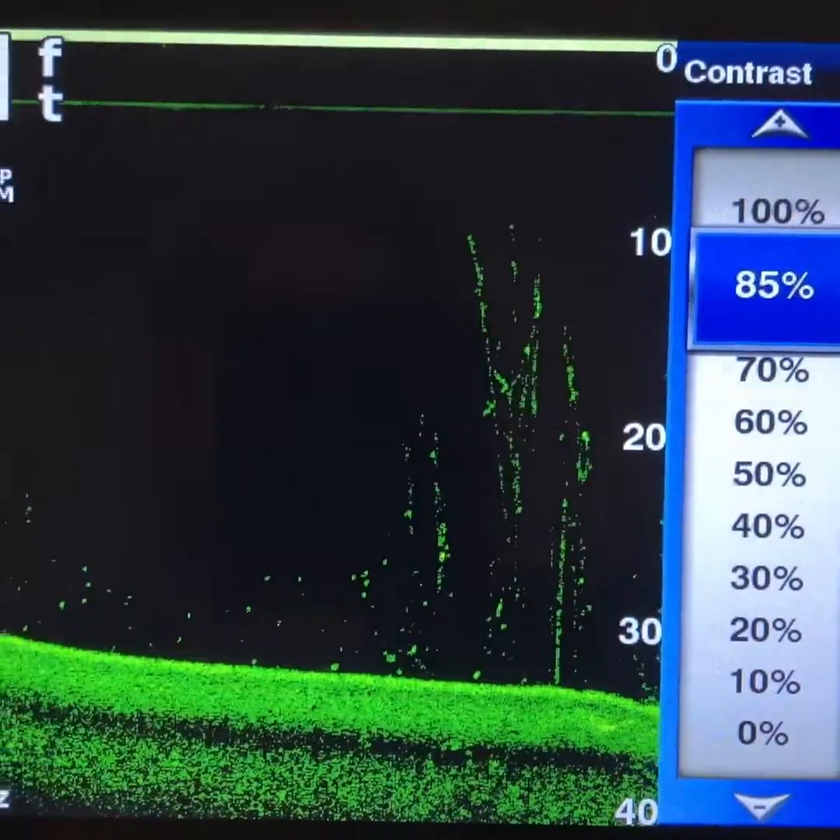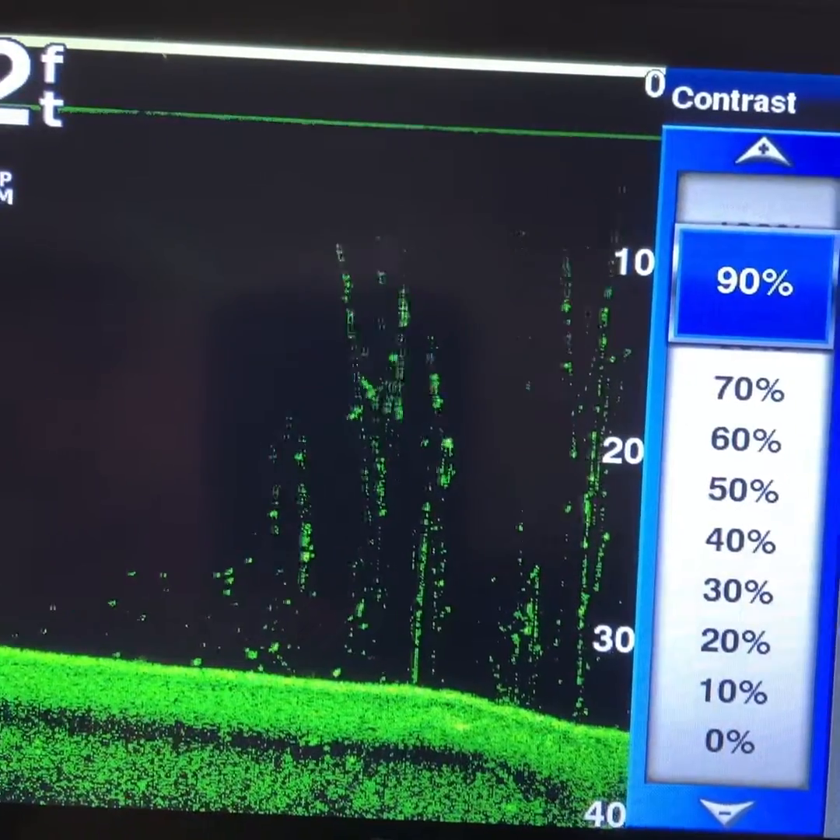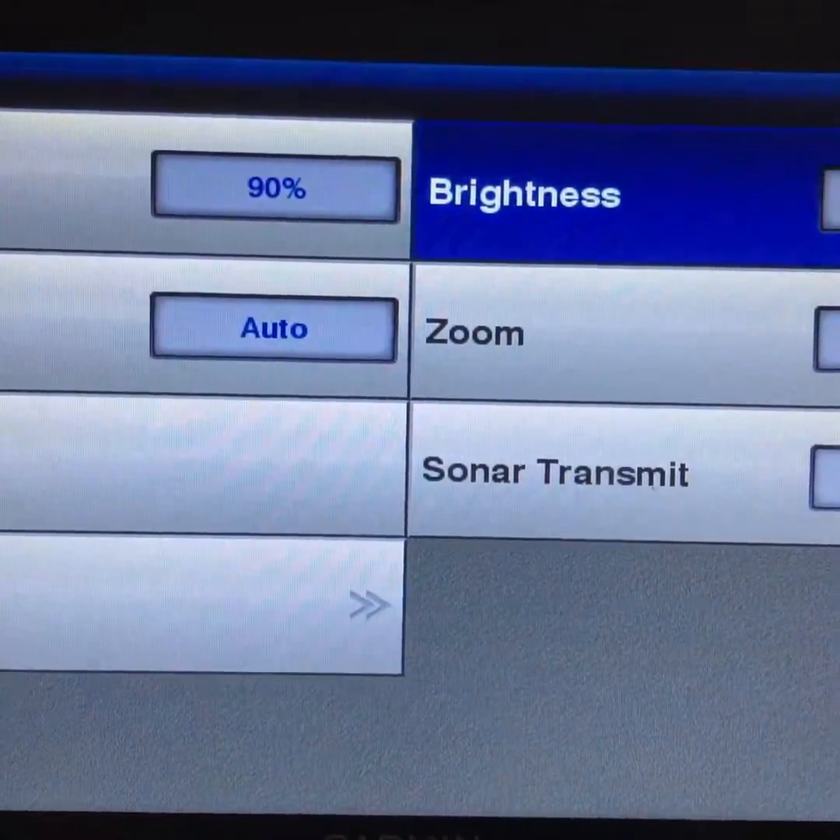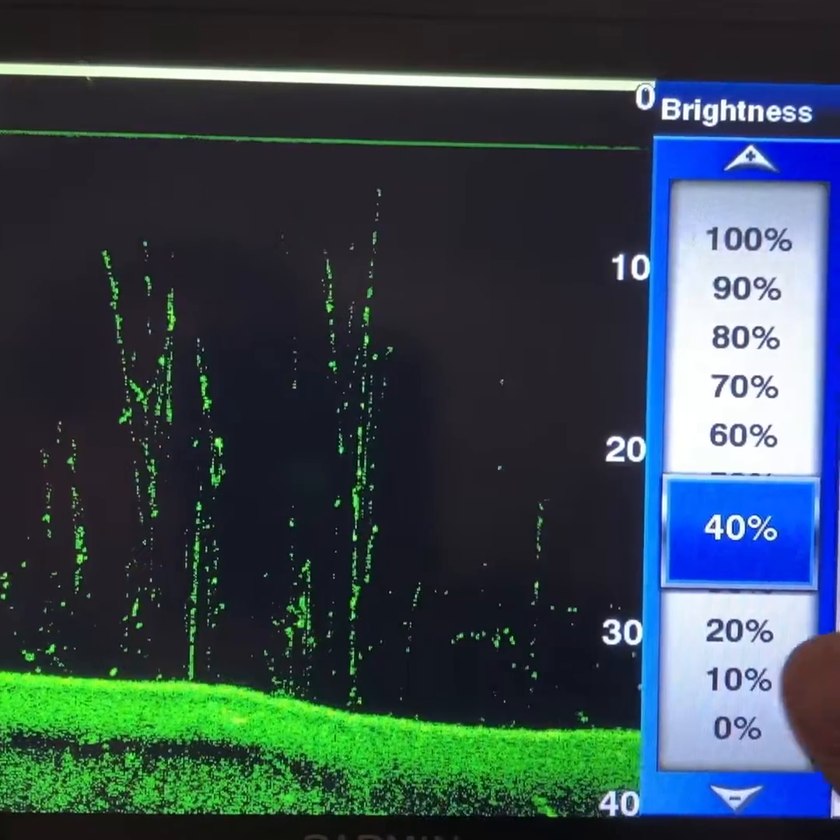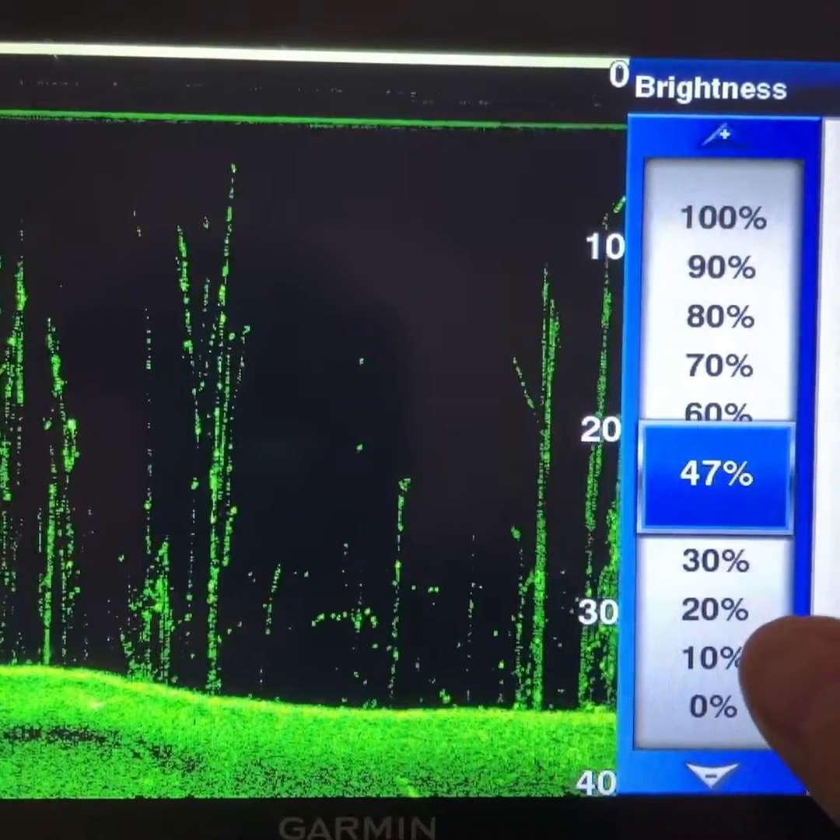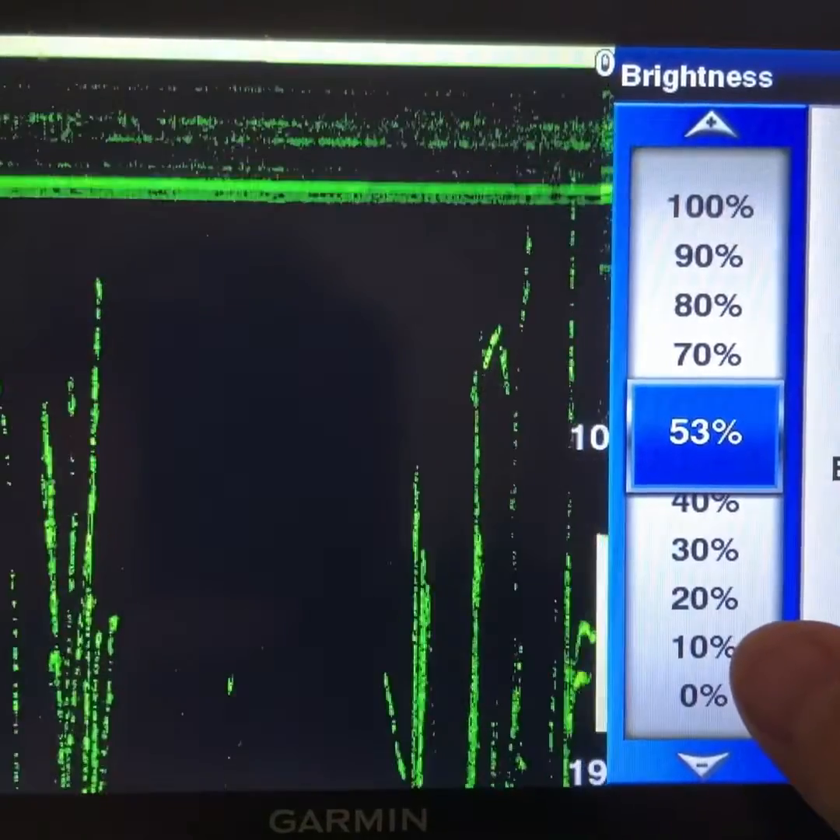contrast is a big thing. If I'm working with hard bottom, I'm going to set that up first. So we'll just go to 90%, okay? Now we'll go to brightness. Now, like I said, this kind of adjusts your gain. See, the more that I hit it, the more detail that I get. So, right here, I'm going to work it up